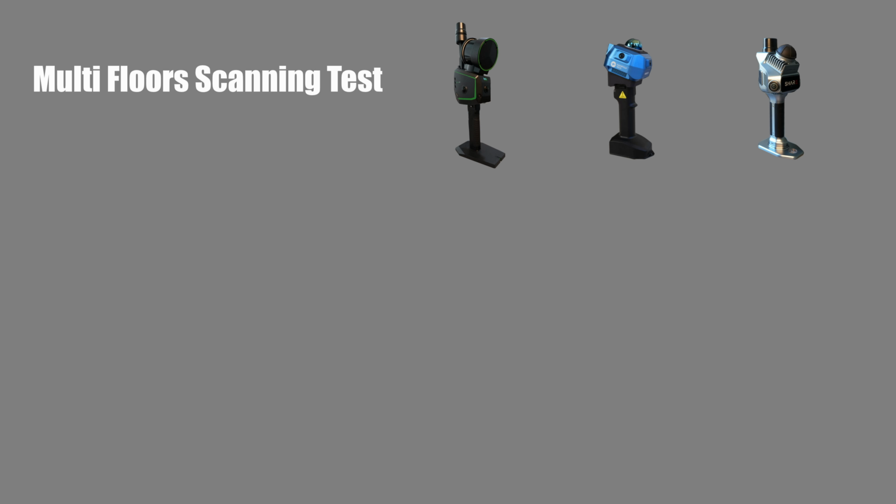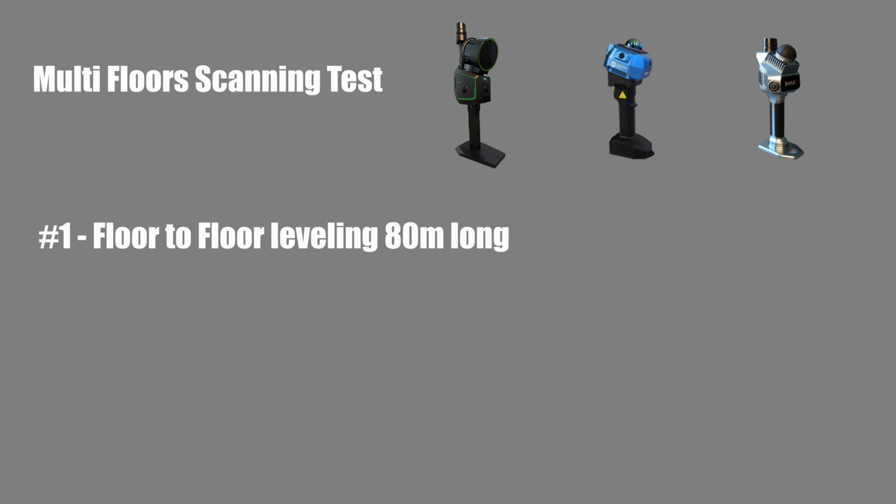In this test, I'm including the Manifold Tech Pocket 2 and the SHARE S20 as well, so we will see if any of the three scanners can succeed. The benchmark here is floor-to-floor leveling across an 80-meter driveway. Even with construction tolerances, deviation should not exceed 3 cm. Yet most LiDAR scanners I have tested drift by over 20 cm, far too inaccurate for reverse engineering.